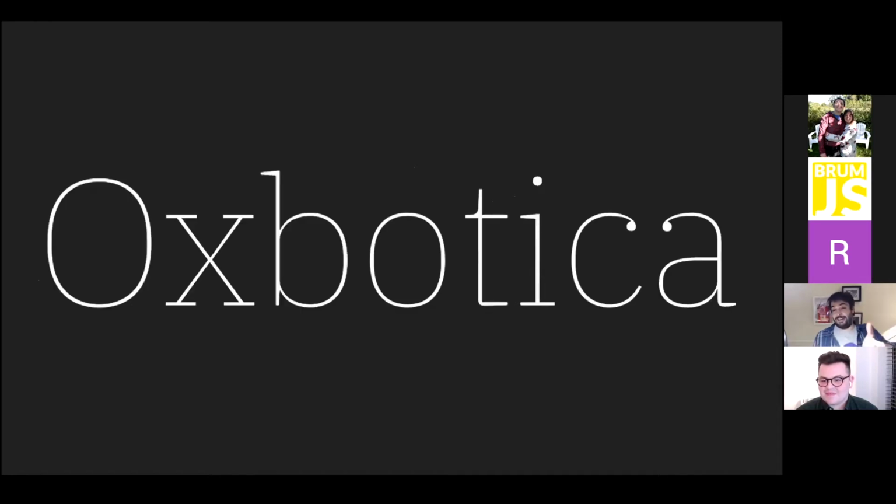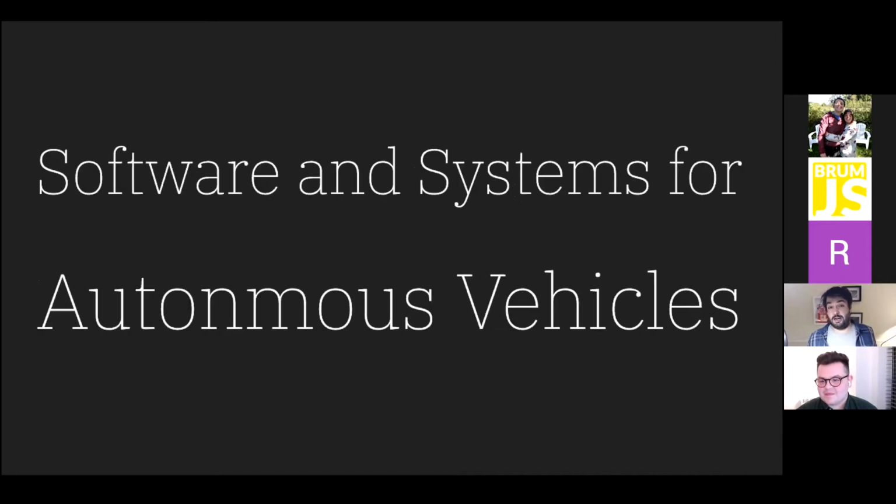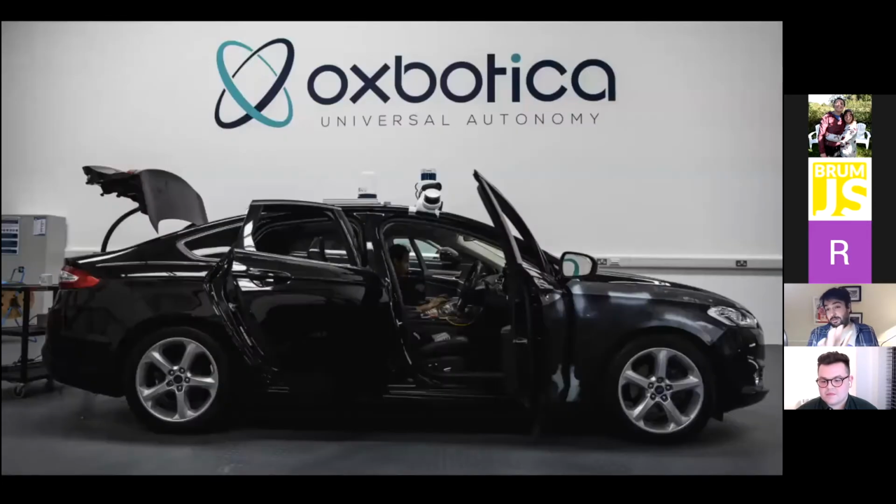In Oxford, as you said, I work at Oxbotica, and we build software and systems for autonomous vehicles. This is one of our vehicles. It's a car, and you can see we've got this tagline of universal autonomy. The idea is we're writing software that drives stuff, and you can switch it to other vehicles in other places, and it will still work.